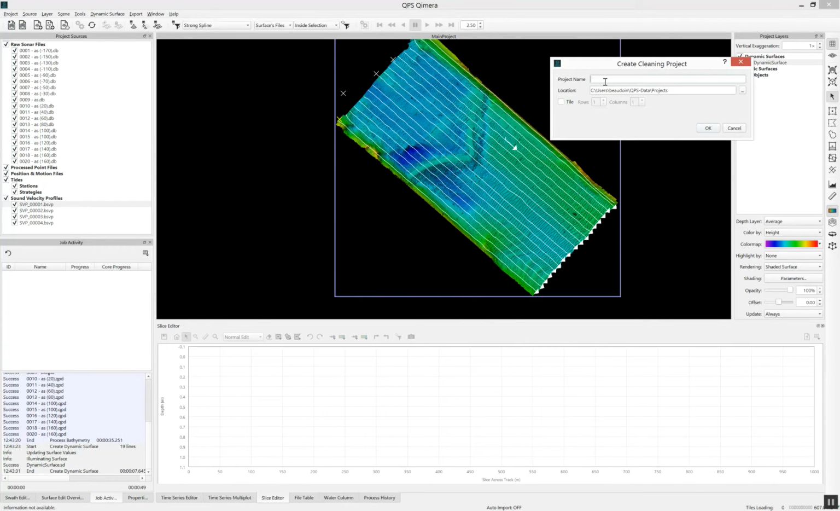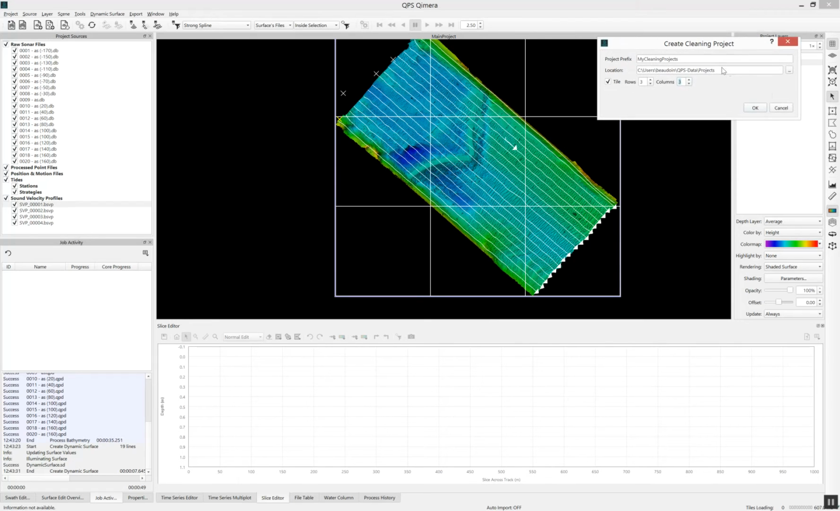You can give your cleaning projects a name, for example, My cleaning projects. You can specify the number of rows and columns you want to cut it into. You can also specify the path that you want to save the data to, for example, in Dropbox if you want to share it with some colleagues, or on a USB disk if you want to pass it around the office.